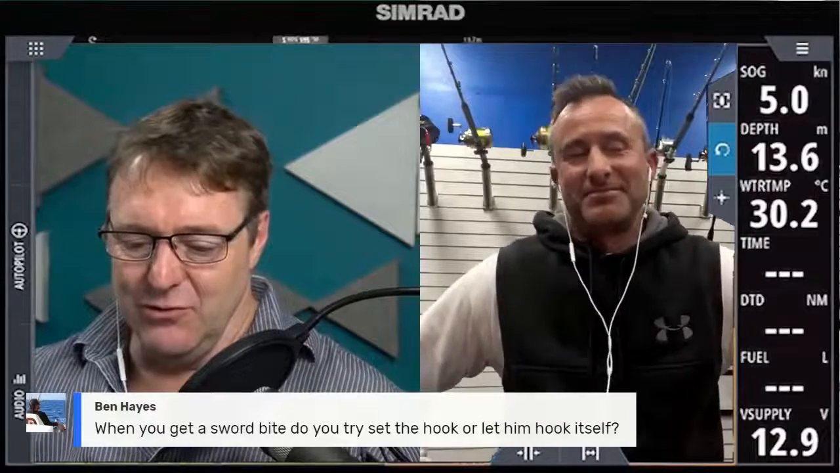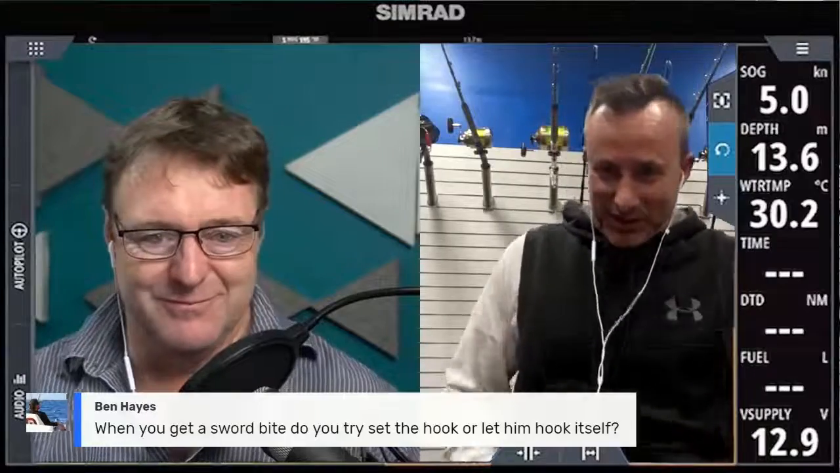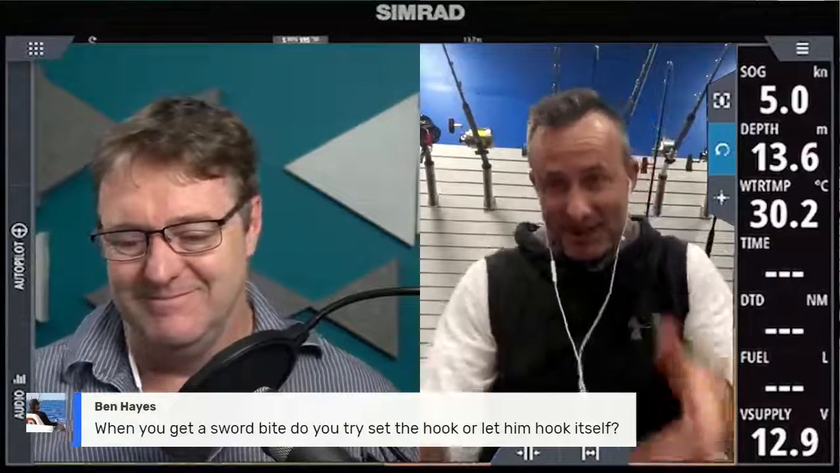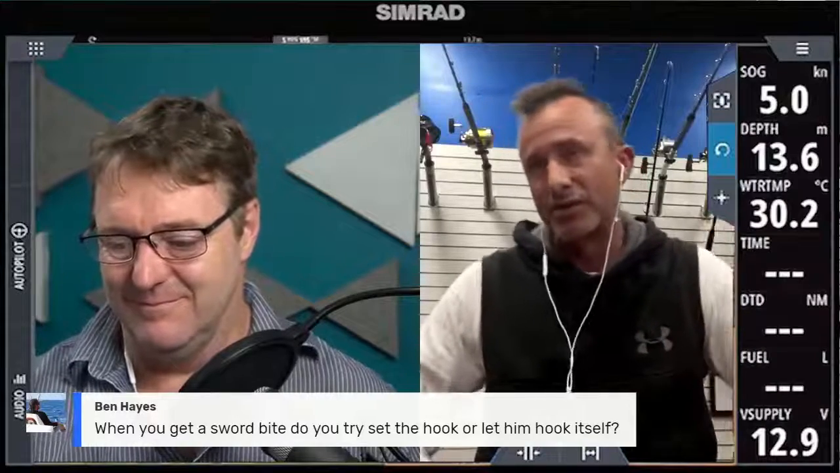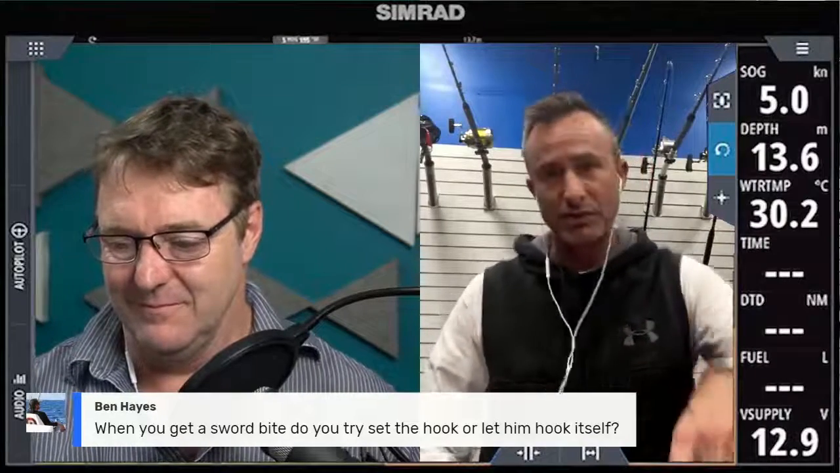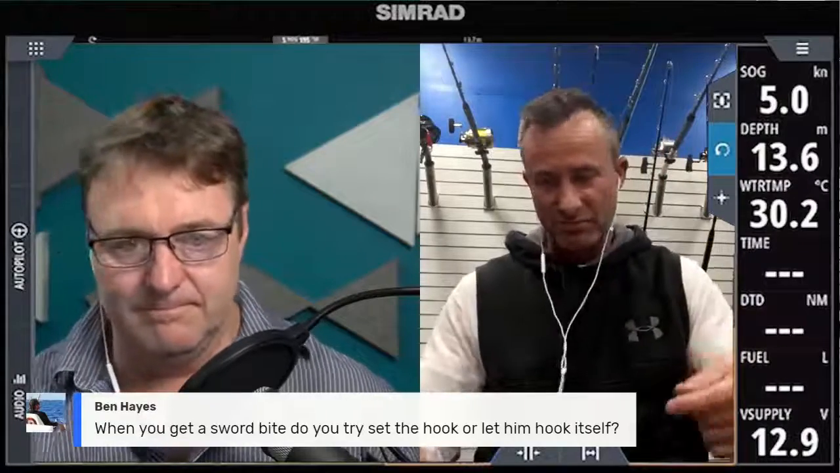Mate, when you get a sword bite, do you try and set the hook or do you let him set the hook himself? So this is how it goes on a swordie bite. He eats the bait, he's banging away at the bait, and the line goes slack. If the line screams off, a lot of the time, it's a bad thing. If the rod just keels over in the holder, it often means he's foul hooked. But otherwise, you sit there, you go, getting a bite, and what do you reckon? We got him or not? Start winding? Yeah, that's sort of how it goes.